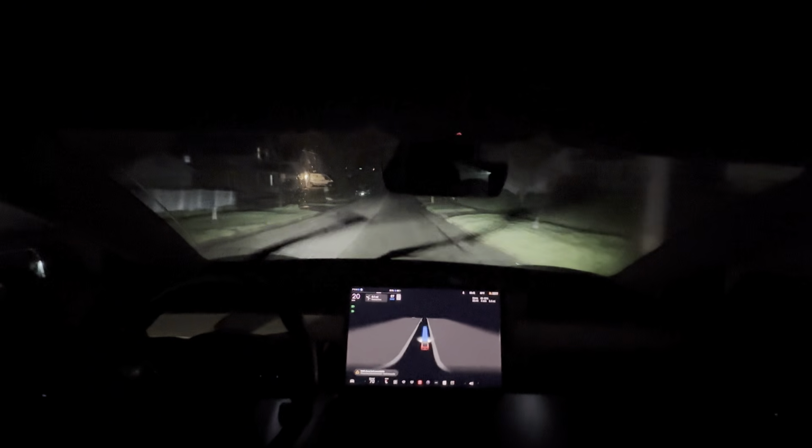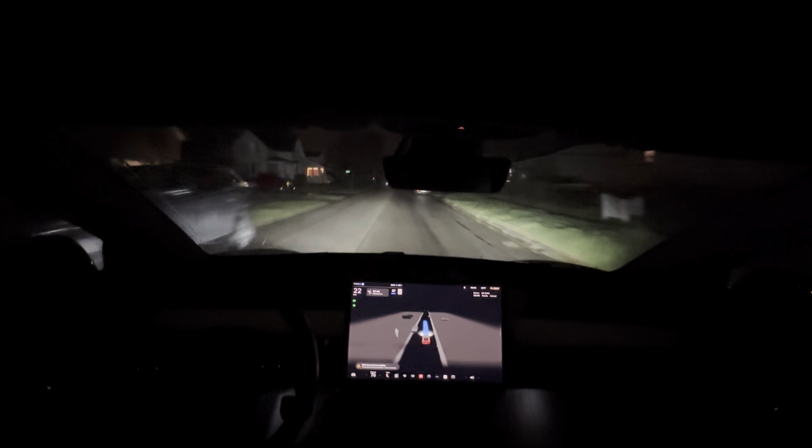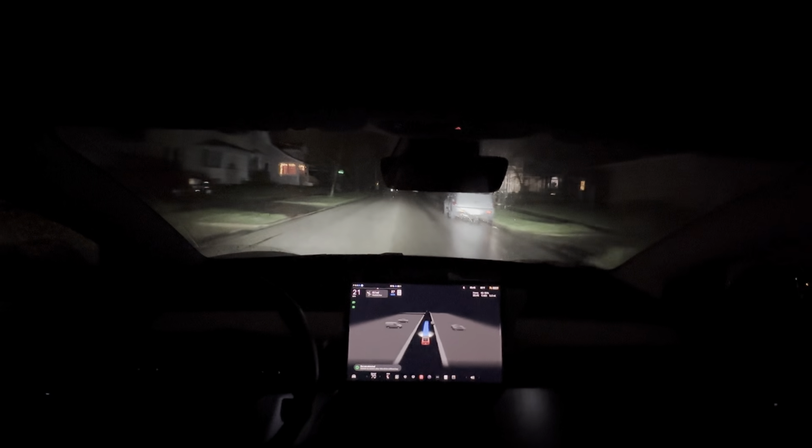Part of it might be seeing reflections too. I wonder how it does with it. Like a reflection of a light might confuse it.